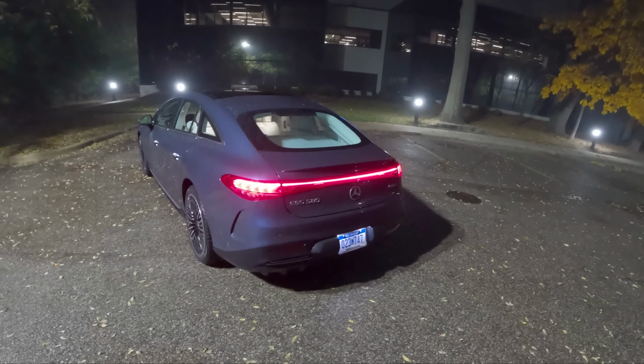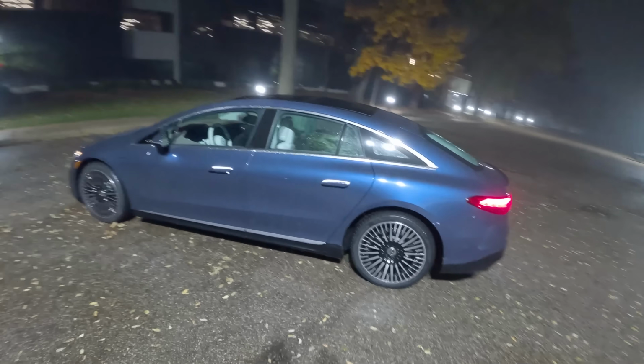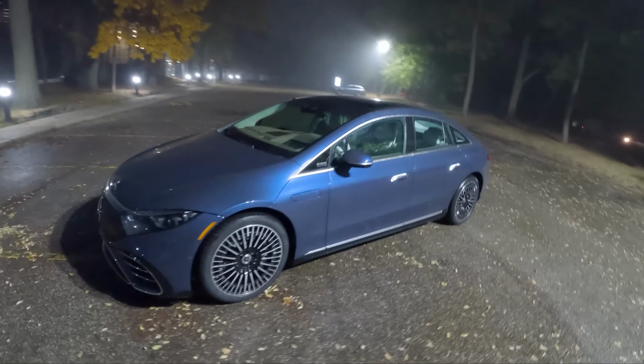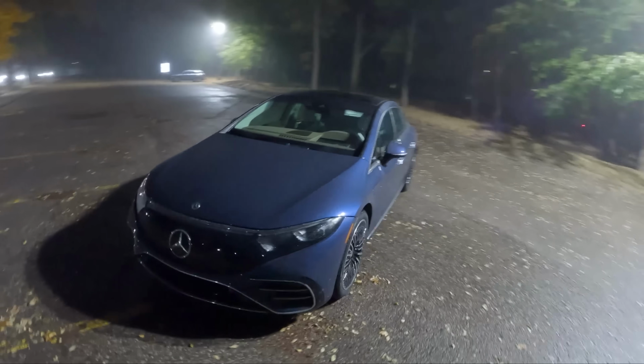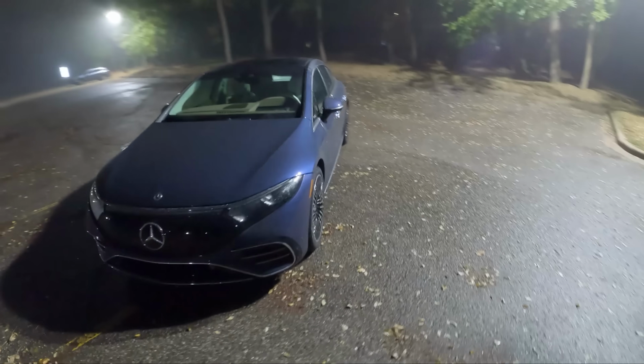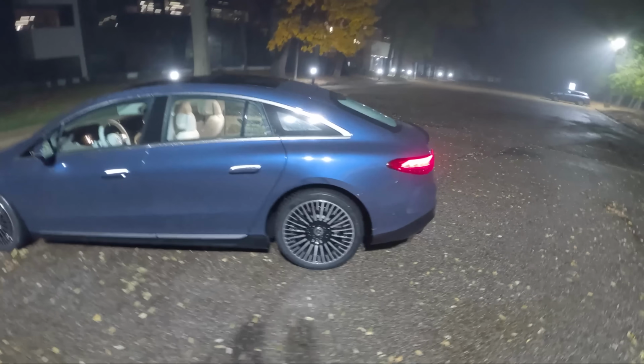The focus here with this EQS is on efficiency. This EQS 580 4MATIC gets 340 miles of EPA rated electric driving range. It has a 0.20 drag coefficient, which is incredibly slippery, very impressive. But unfortunately, it does make a few concessions for that efficiency.